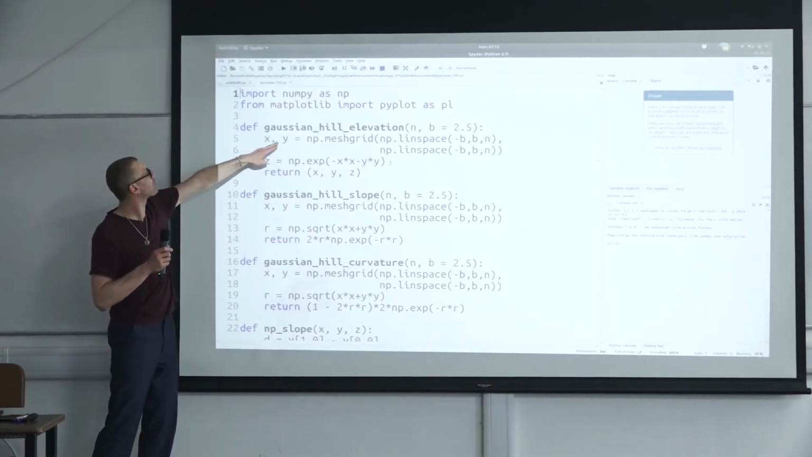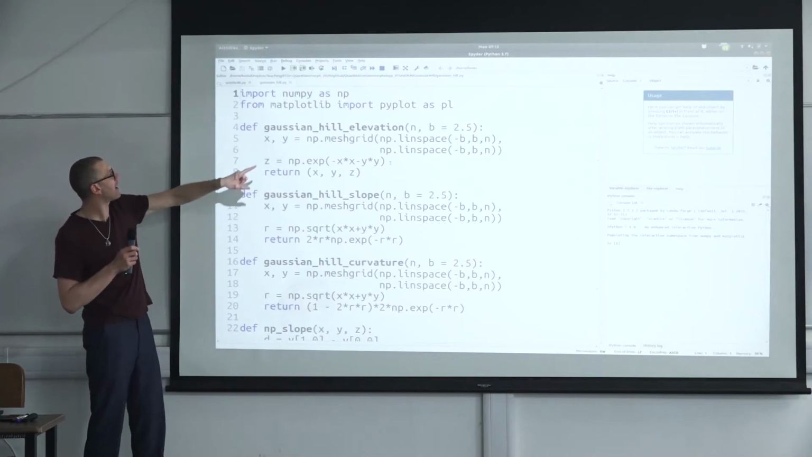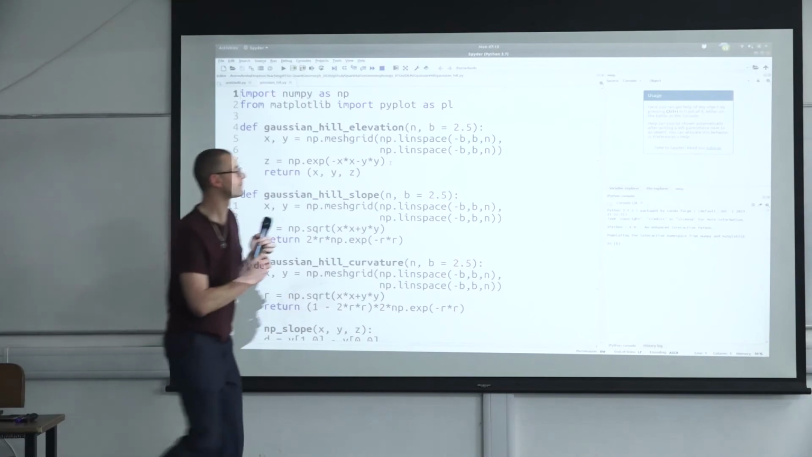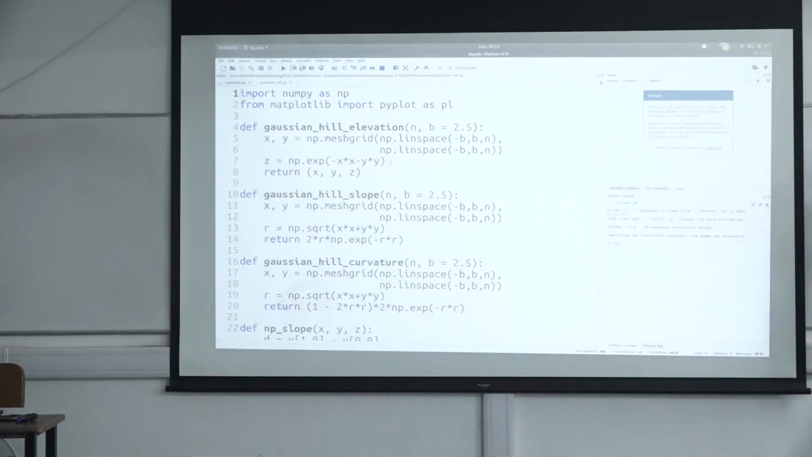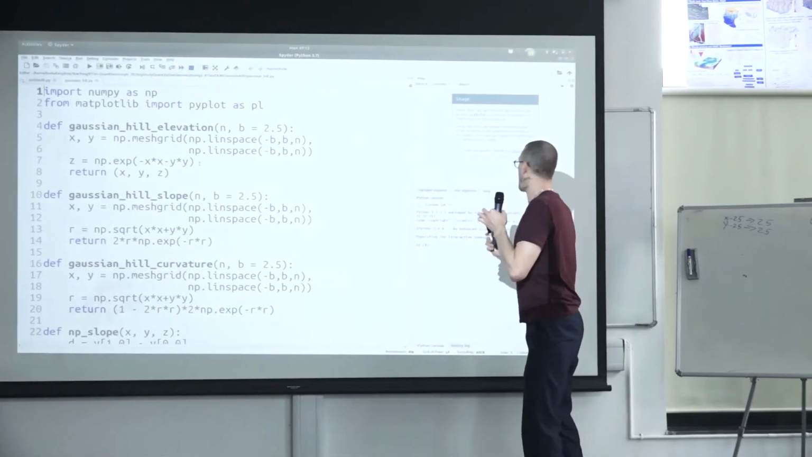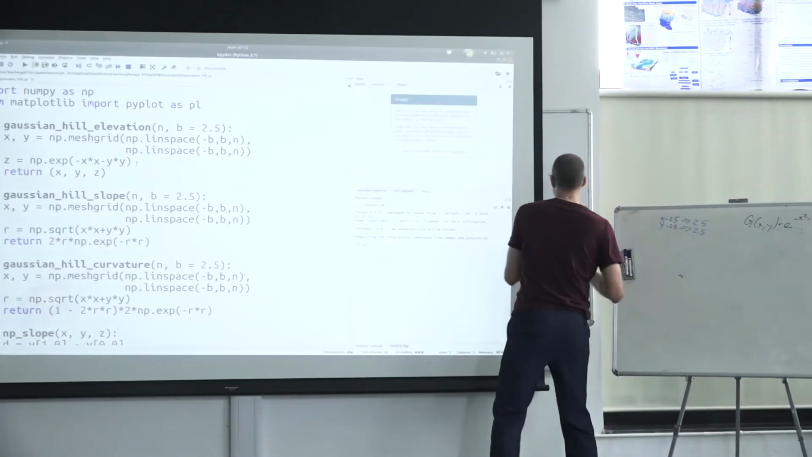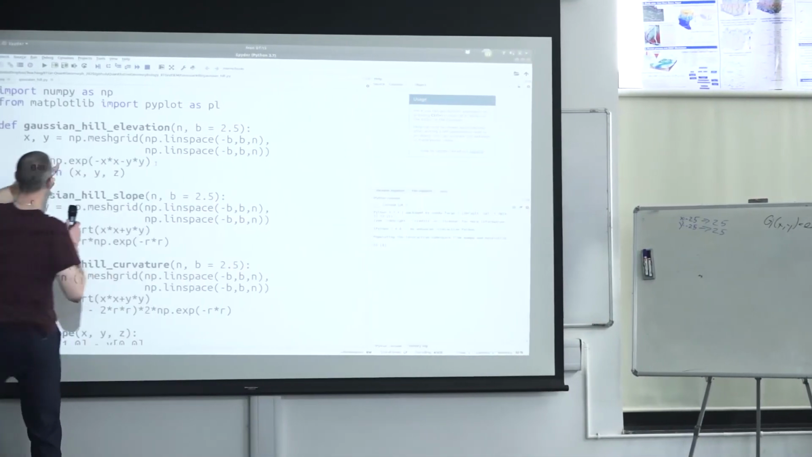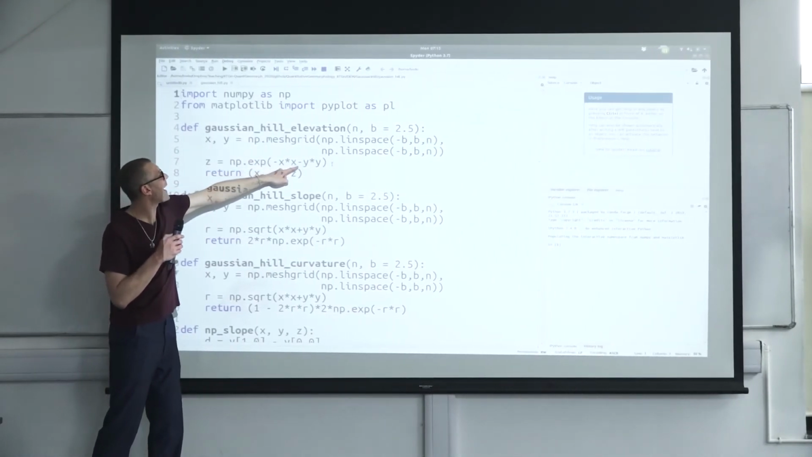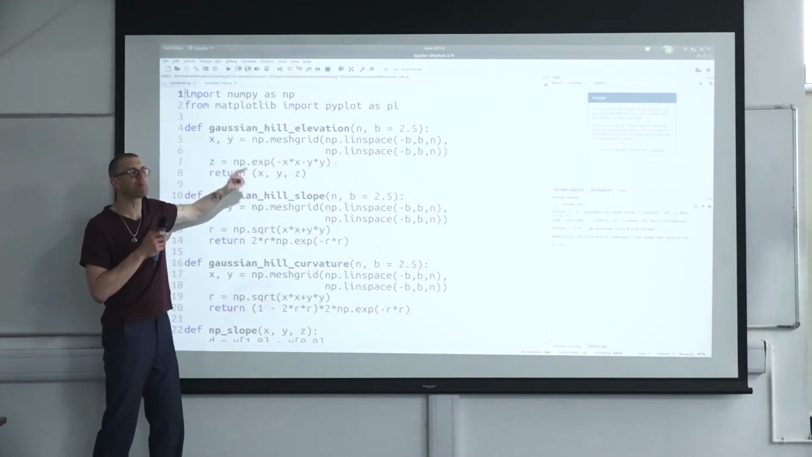And so I have x and y, and now I'm applying my Gaussian equation. You remember the Gaussian equation that we are using was e to the minus x squared minus y squared, right? And this is what I'm doing here now. I'm doing the NumPy exponent of minus x times x, minus y times y, right?